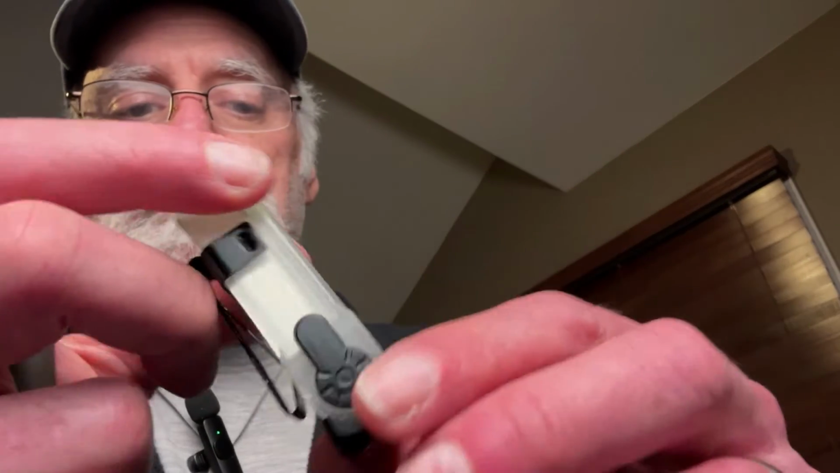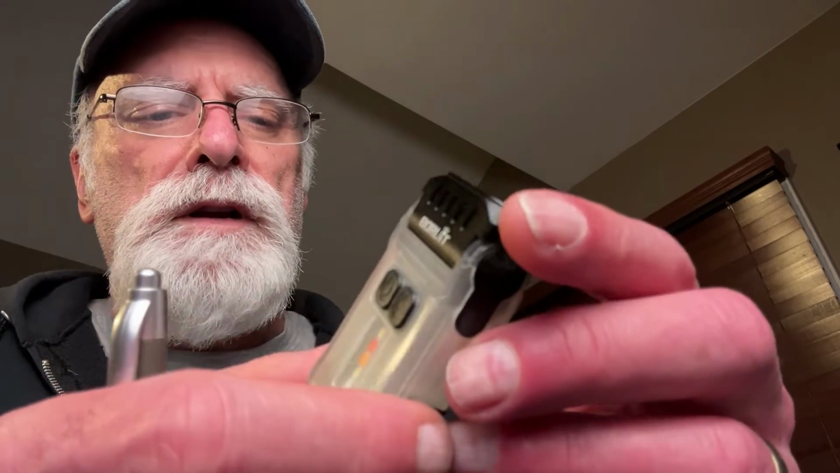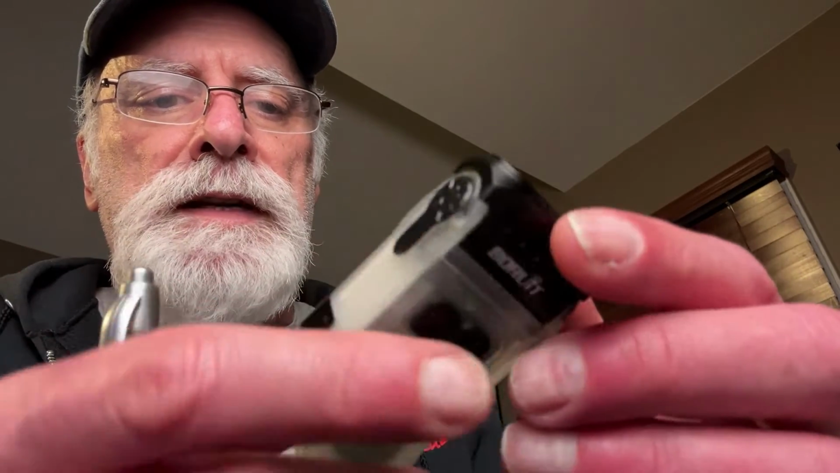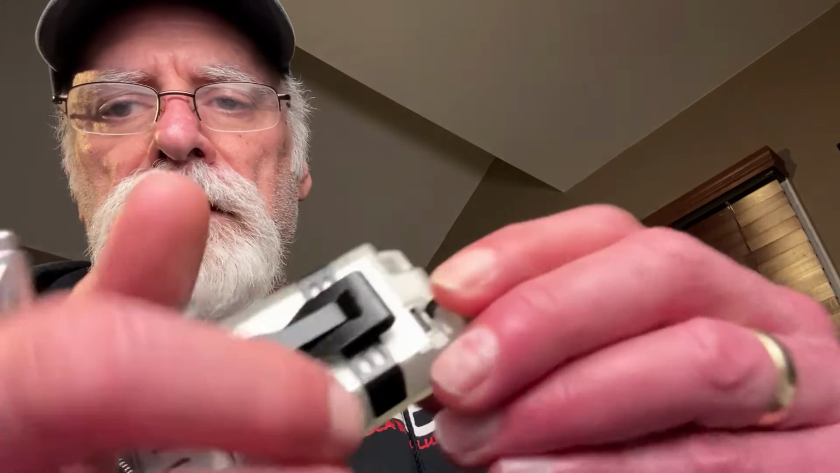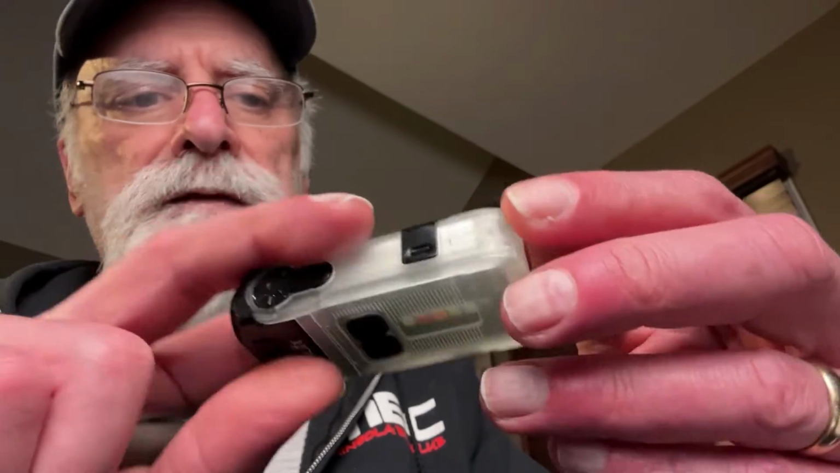It's a nice, well-constructed little light. I think it's fairly water resistant as well. I wouldn't say waterproof, but everything is sealed up nicely. Let me see where the charging port is. I saw it before. Oh, here it is, down in the base. And it looks like it's a USB-C. So there's a USB-C charging port in the base right there. Usually these rubber things will pop off, so be careful with that.